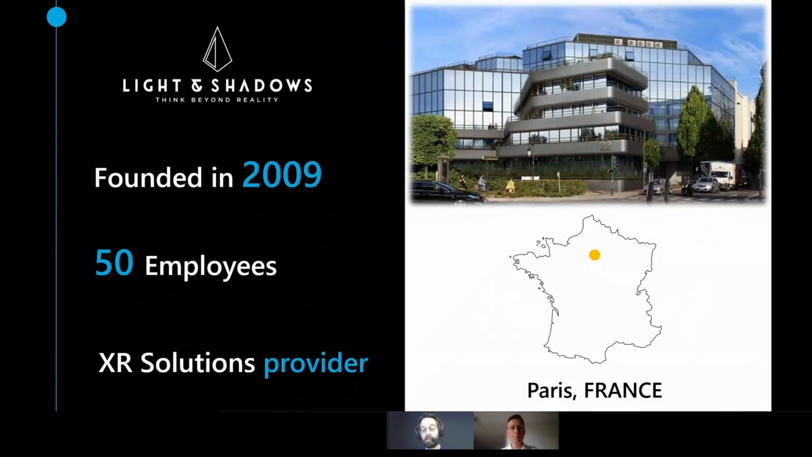Maybe a few words about Light and Shadows to start. Light and Shadows is a virtual reality and XR reality provider. We mainly provide high-end rendering images for automotive fields, for example, but also we have a part of our company dedicated to the development of products for industrial, and Steeple is in this part of the company. We aim to develop XR usage for industrial companies.